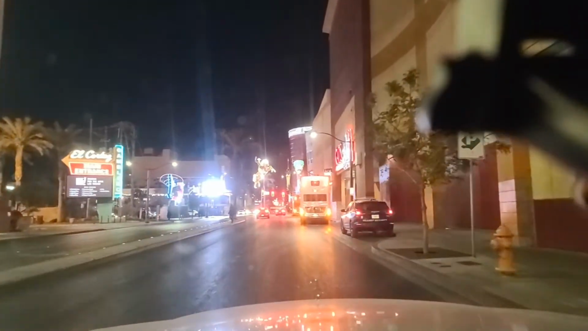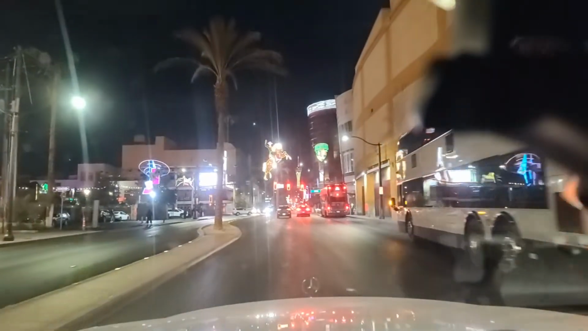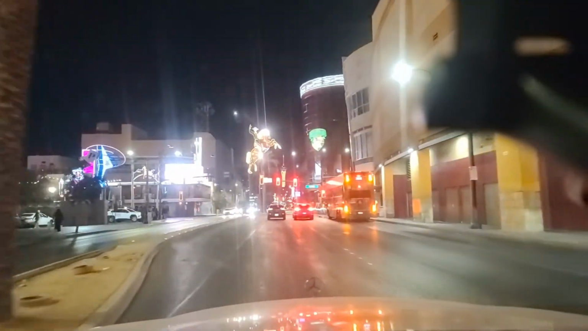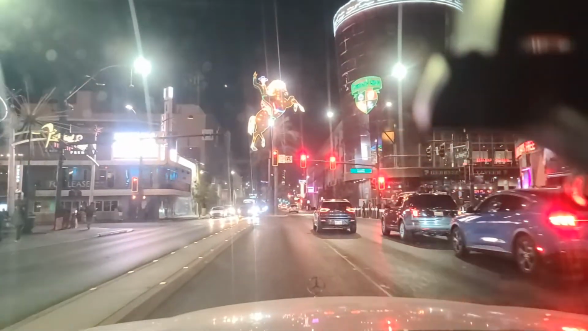There's the Deuce right there on the left. I'm sorry, on the right. What am I saying? On the right. That's $8 for 24 hours. Take it between here and the Las Vegas Strip.